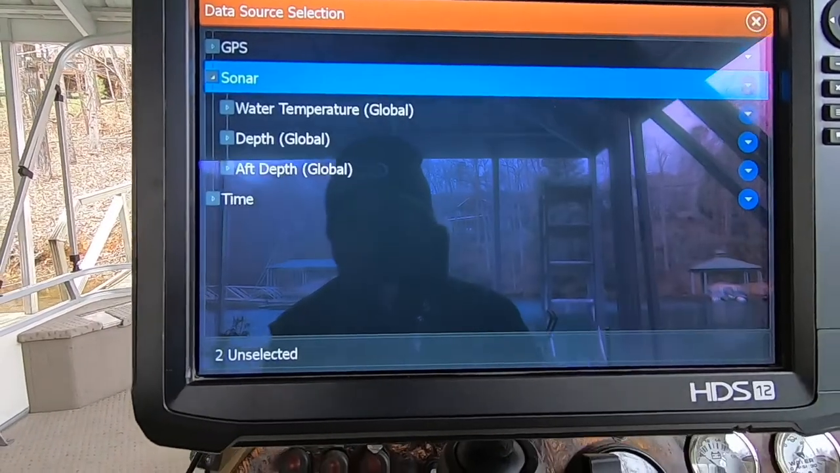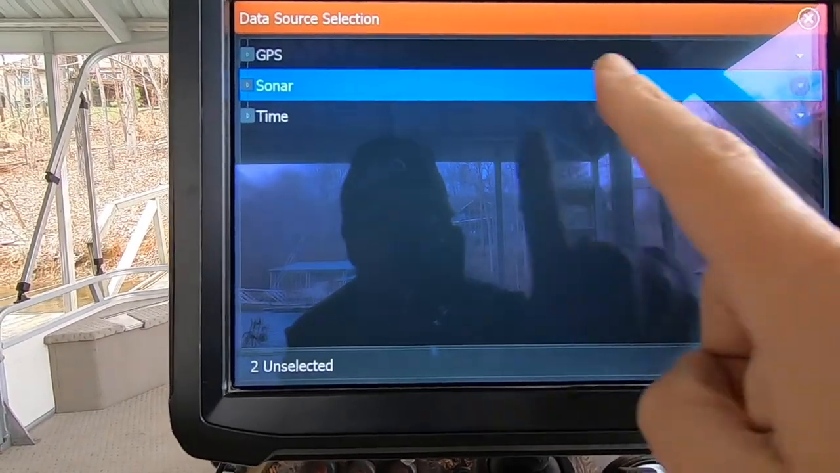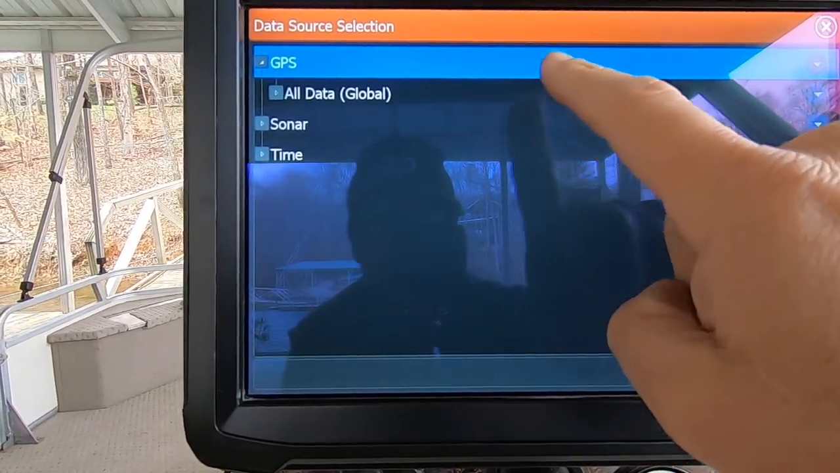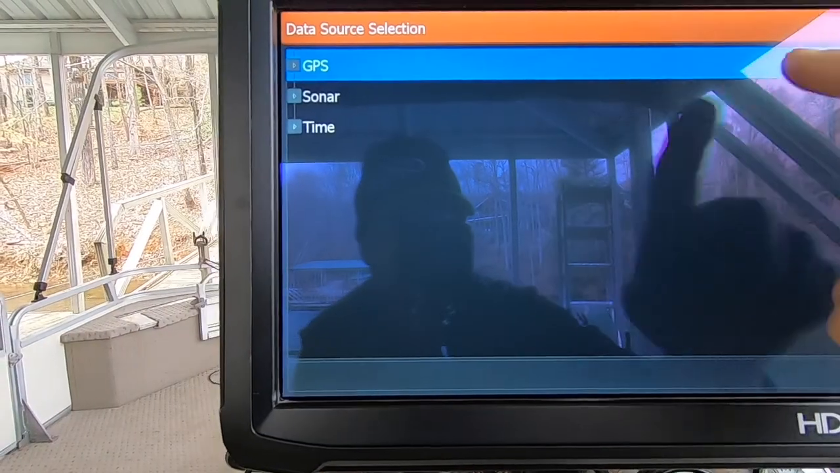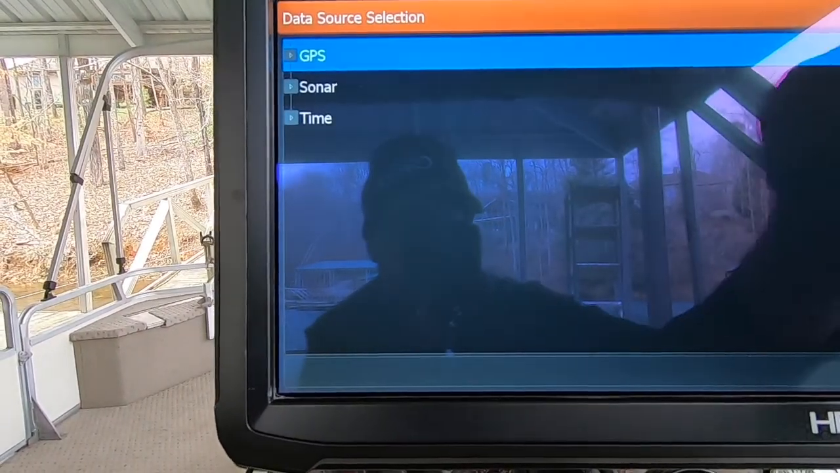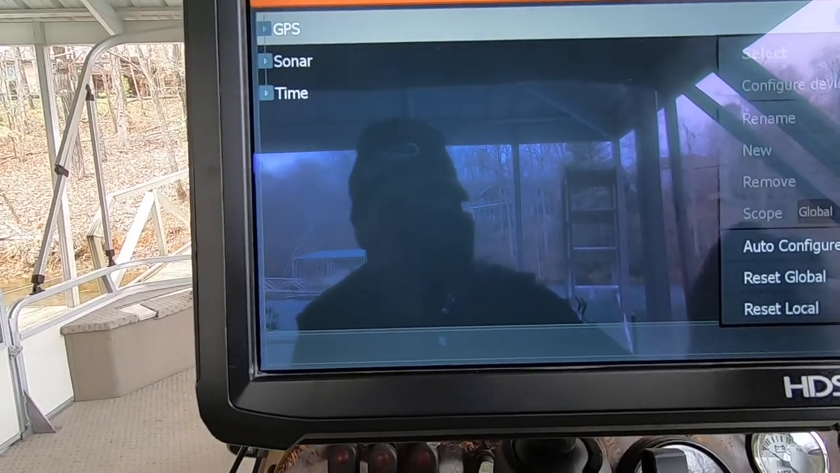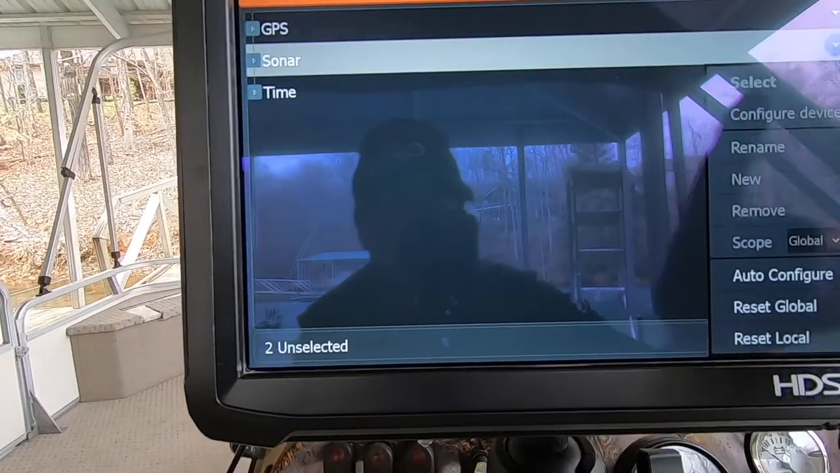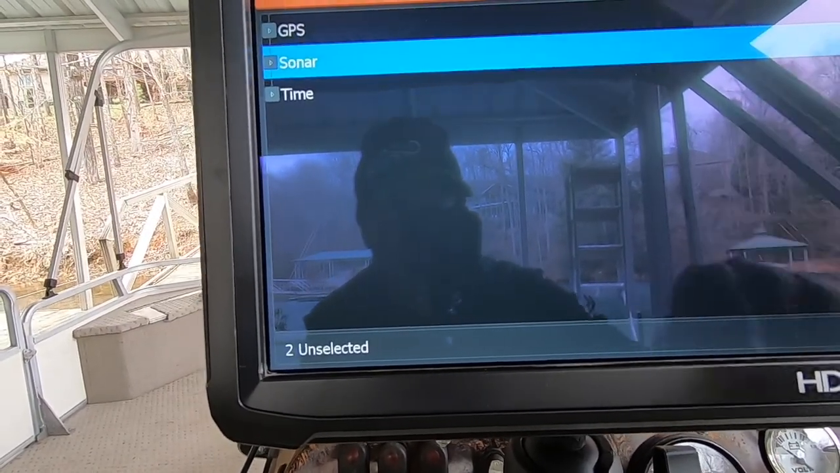Hit the blue bar. So I'm going to go back again. What you see, there's a difference. When it's on sonar, like a GPS, if I tap GPS, it brings up auto configure, reset global, reset local. If I do that with the sonar and I tap that drop down, same thing. That's what it wants to bring up.